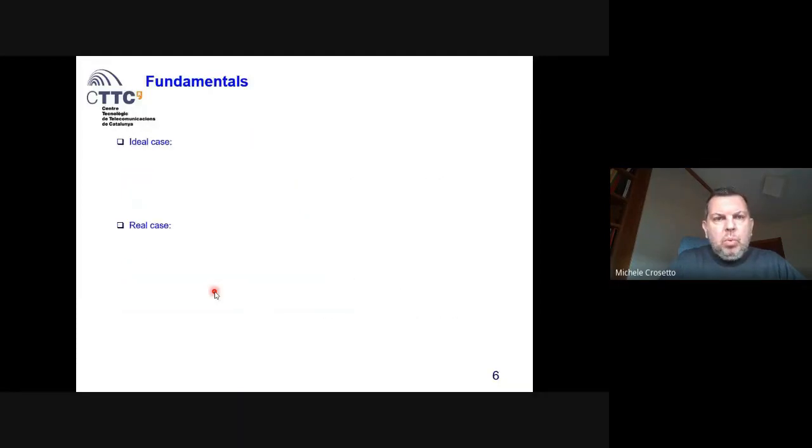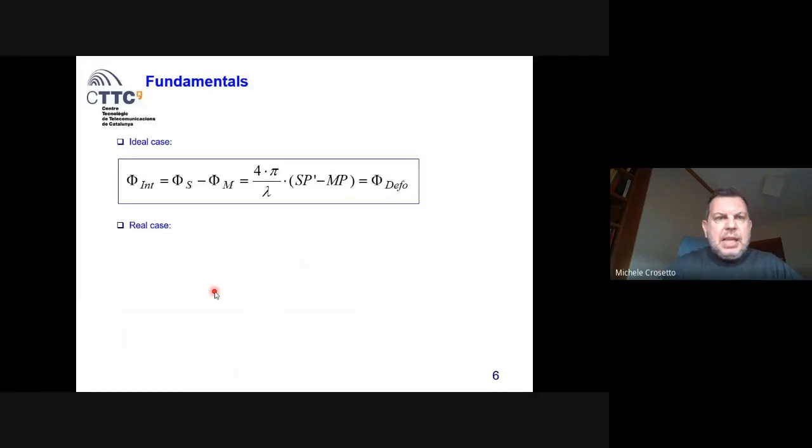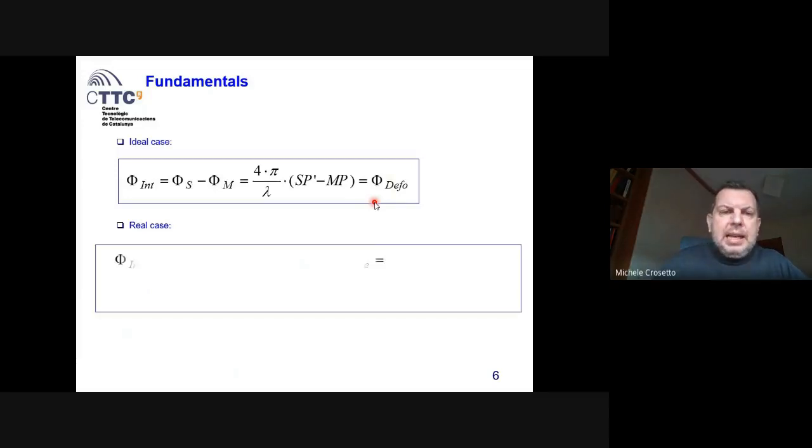So in the ideal case, we have said that the interferometric phase, the difference of phases, is directly related to a deformation component. In fact, this is just an ideal case useful to explain the basic concept. In the real case, there are other components.